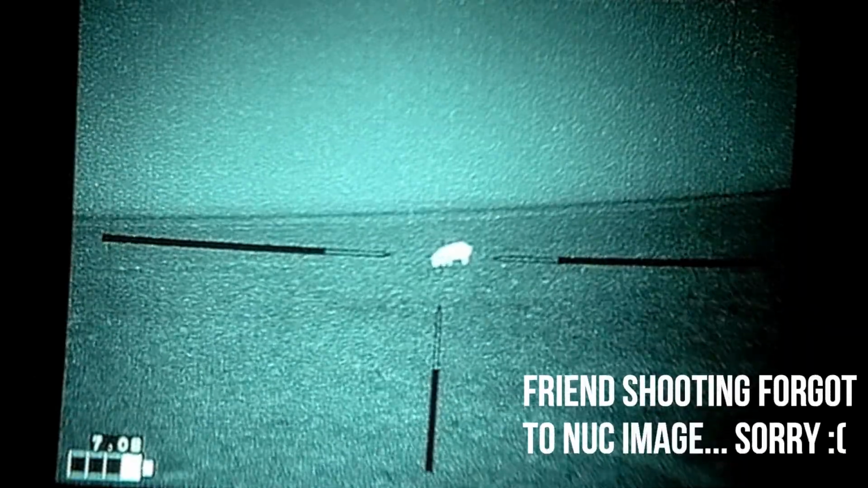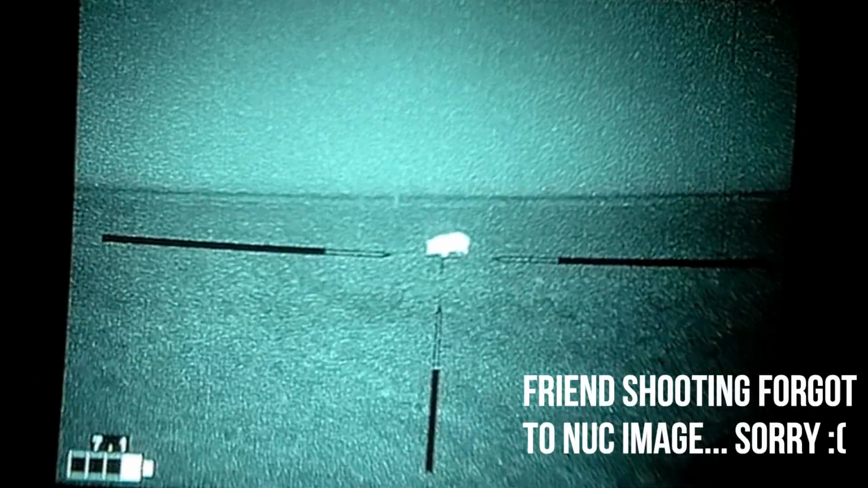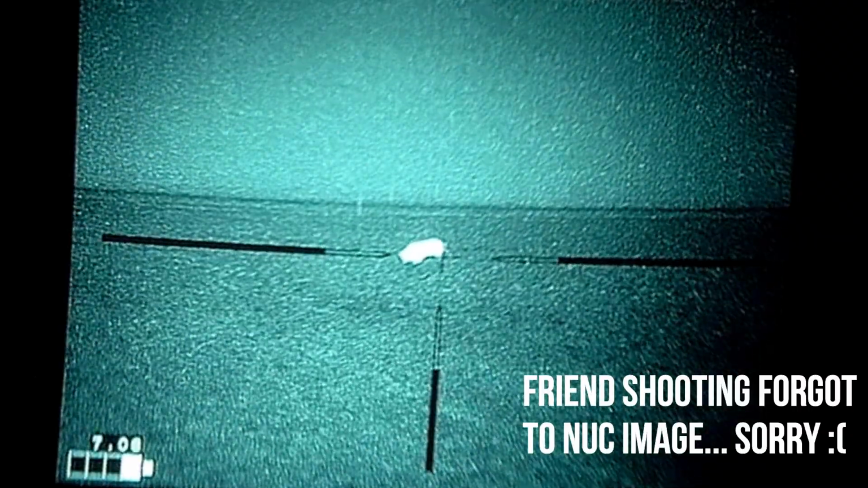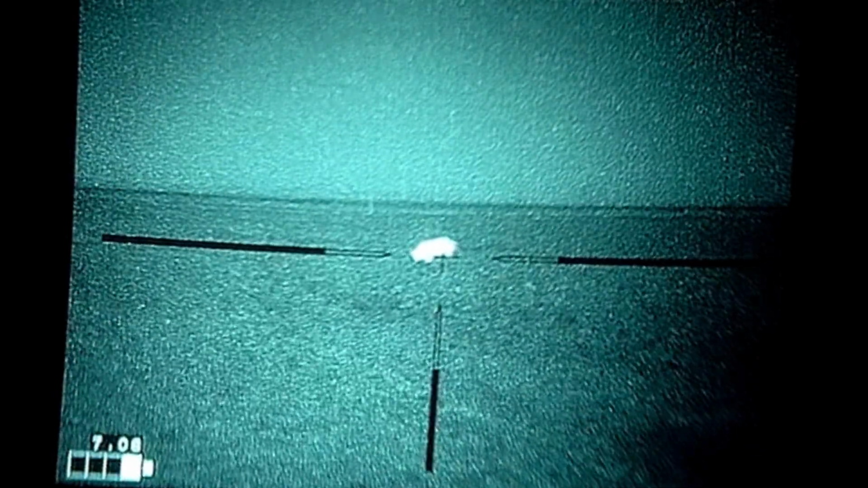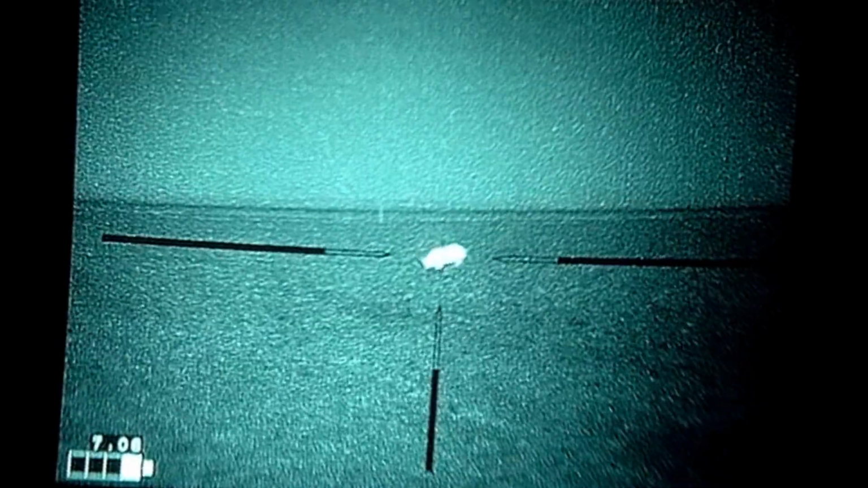He didn't really get spooked. He just decided, I'm going to go over here. Well, we just waited at the end of that field for about 5 minutes, and then he came back out. So, guys, my tip of the week, wait him out. If he ain't pushed, he'll probably come out and give you shots.